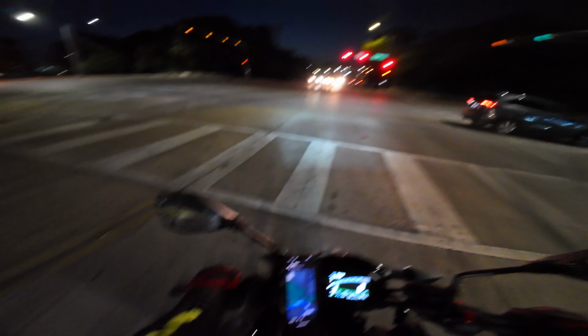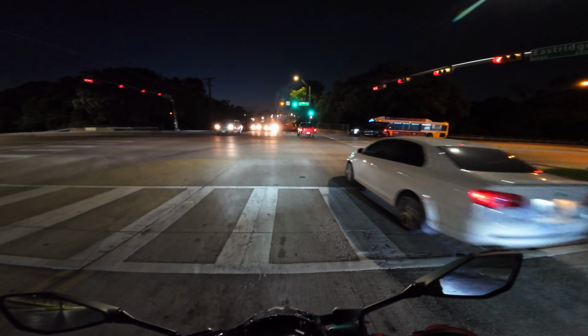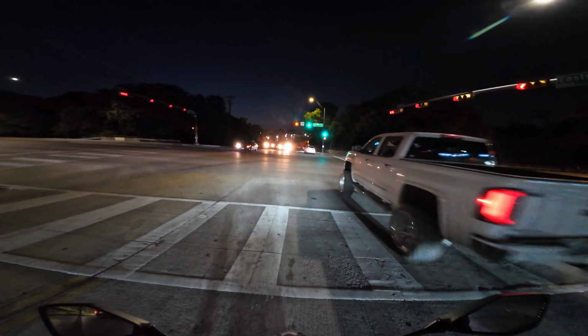Oh man, first night ride in Dallas, Texas. And I finally changed my tinted visor for my clear one for these night rides, and it's so much better. I'm telling you, it's like night and day. But I have to just be careful at all times, you know.